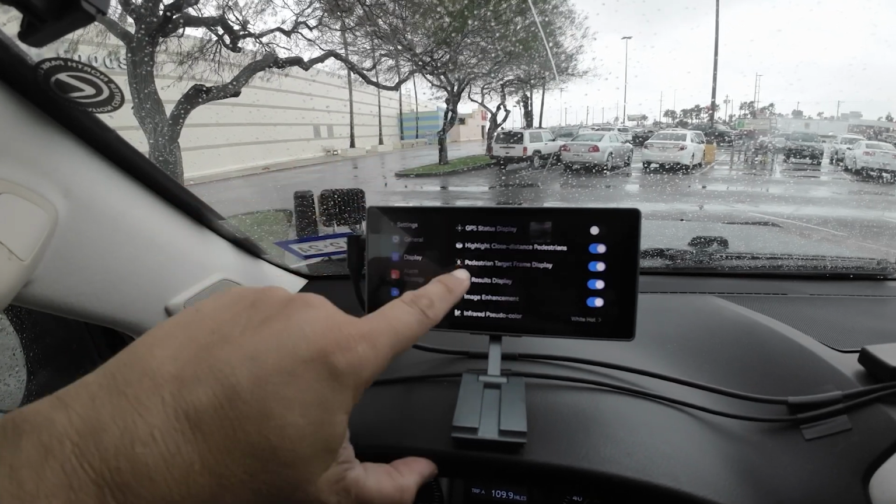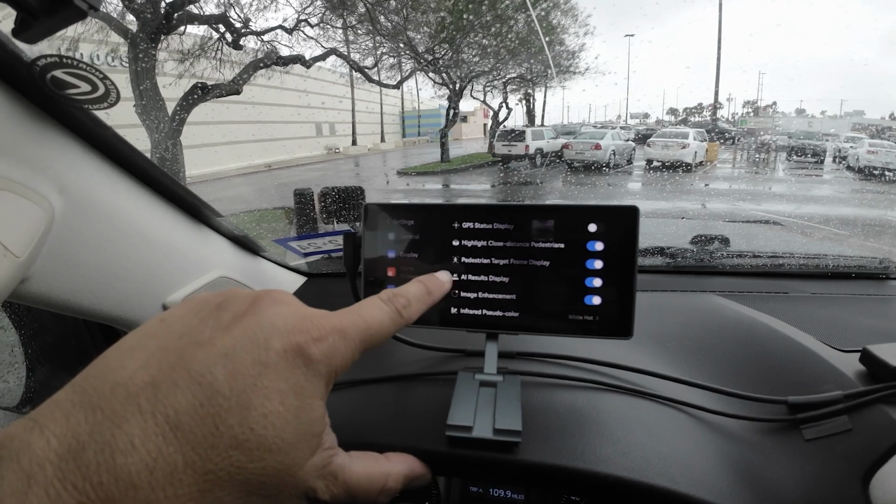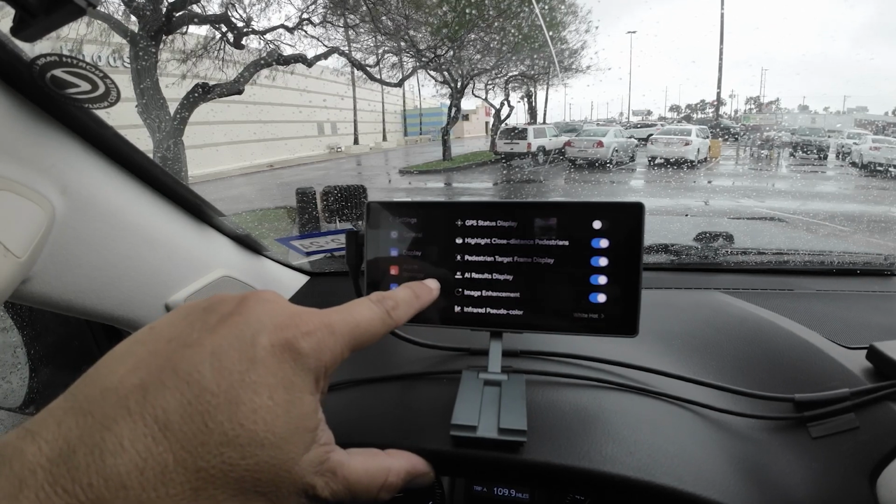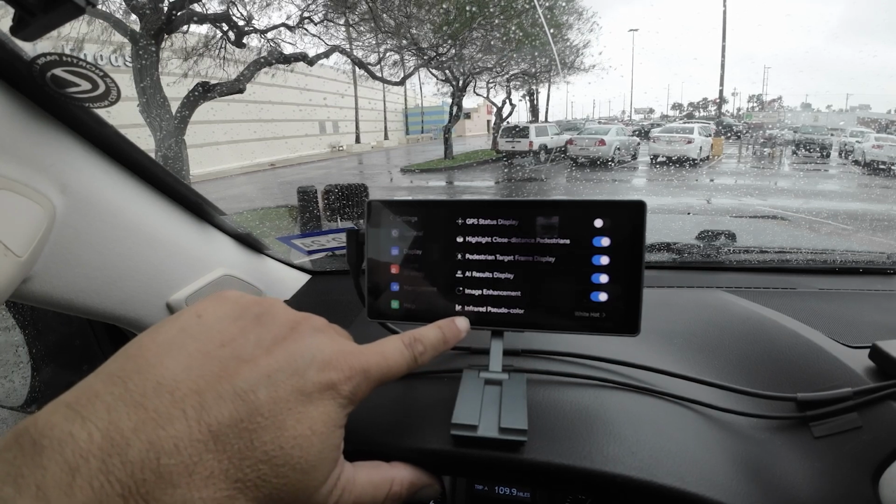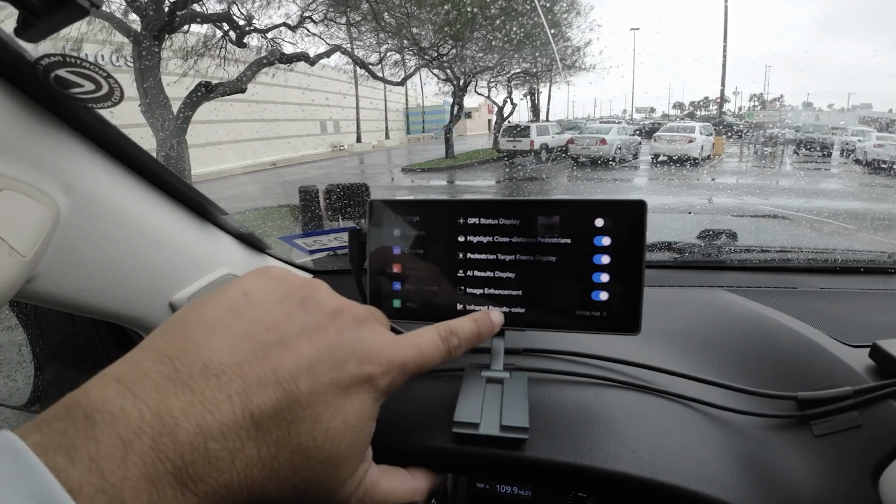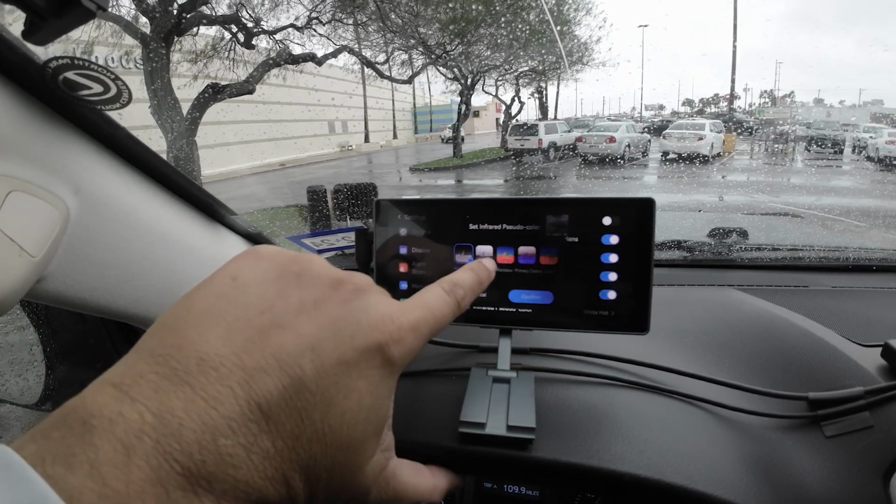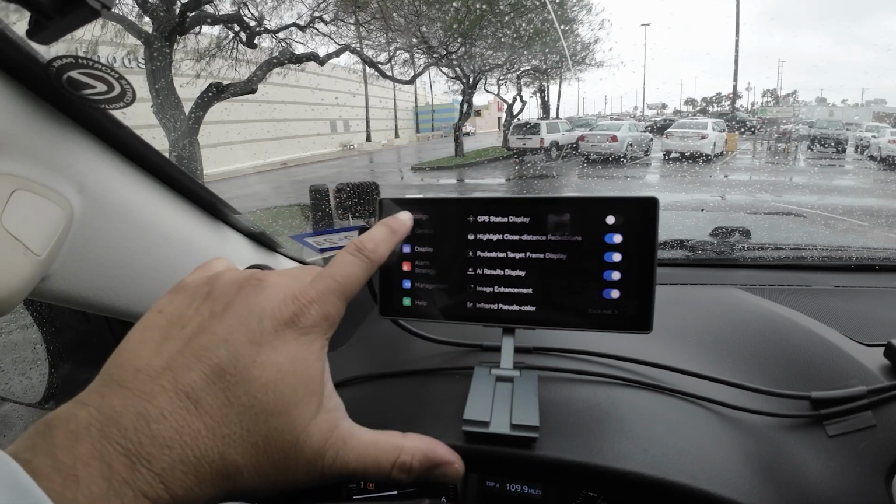Display. I went ahead and the pedestrian, highlight close distance to pedestrians, AI results display, image enhancement. And right now I am choosing to view my thermal in infrared pseudo color. Okay. So let's hit that. Right now it's on white hot. Like I mentioned, you can also select black hot. Let's see how this looks.